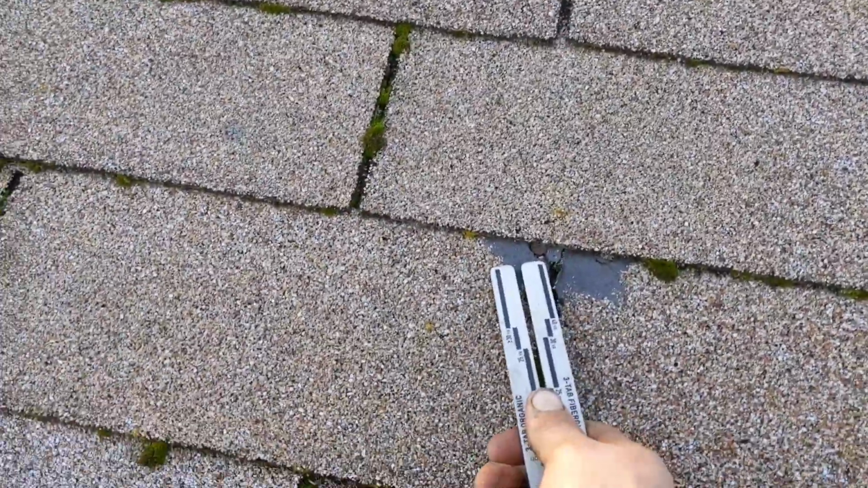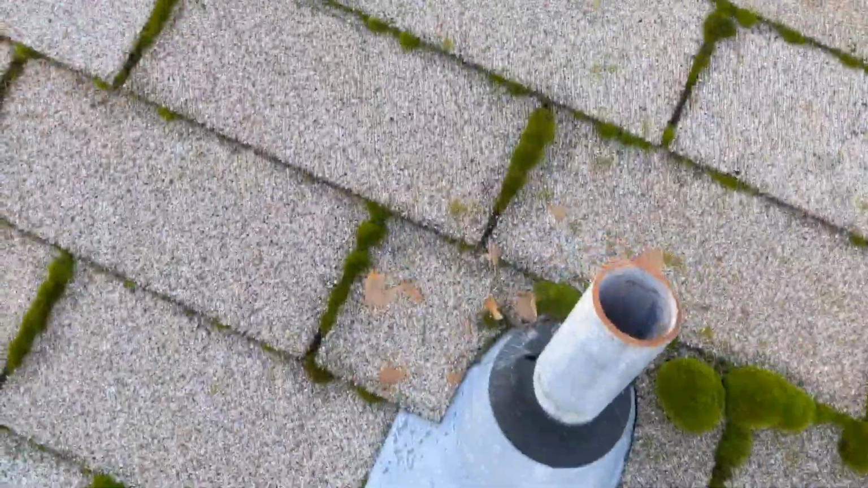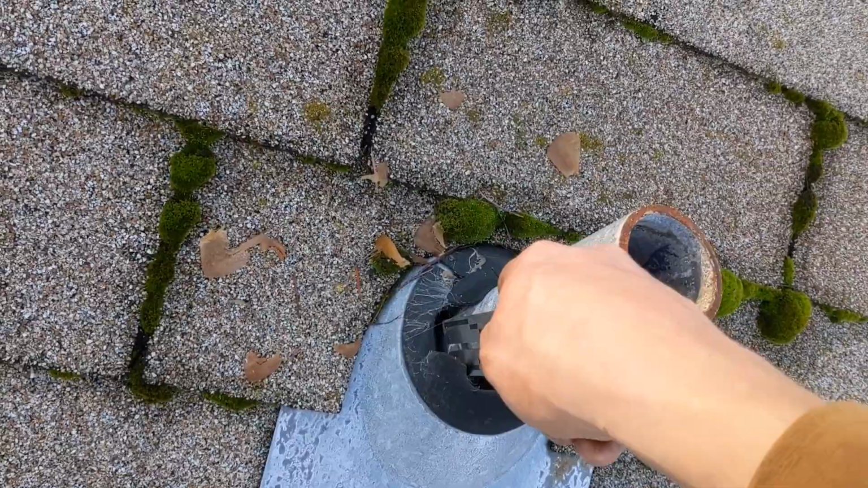Another thing we can look at here is we have an exposed nail that was caulked. Looking at the condition of the pipe jacks, these are Odis. These are a good quality pipe jack, but like everything, it goes bad over time. You can see it's cracked here. Water's getting straight into the house.